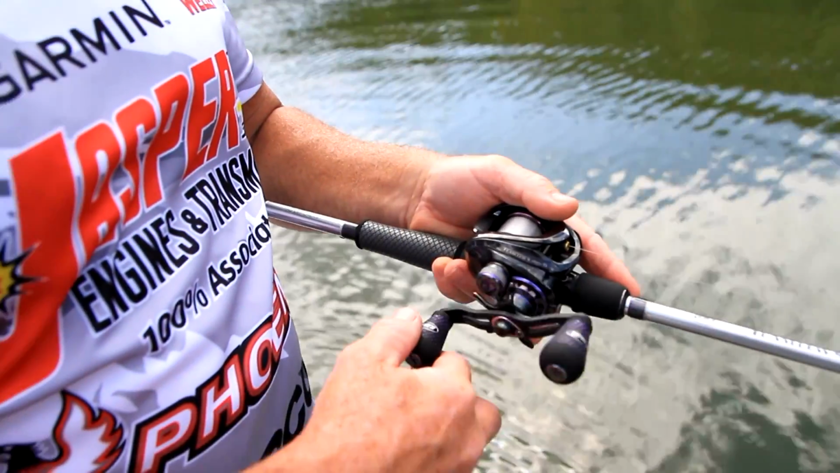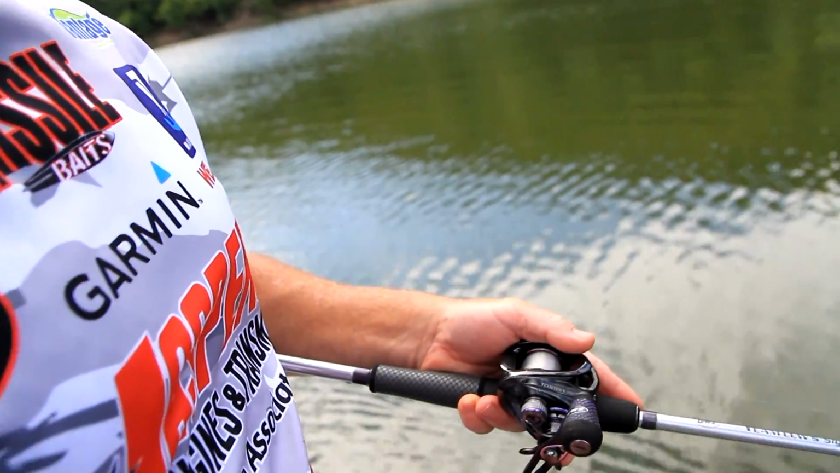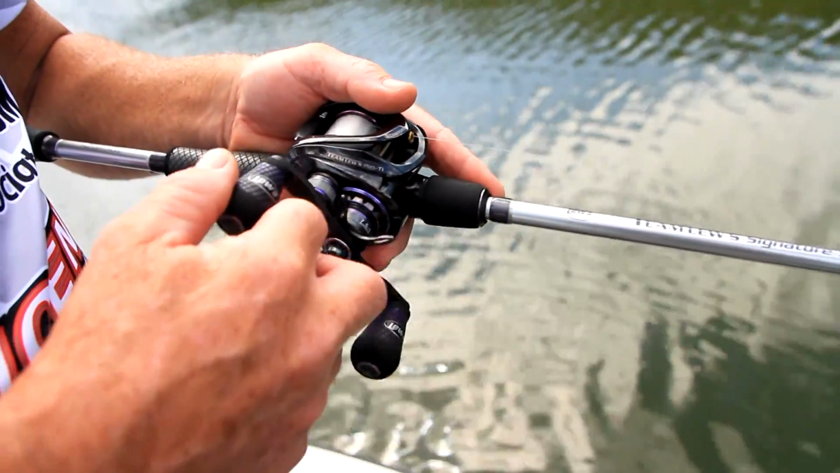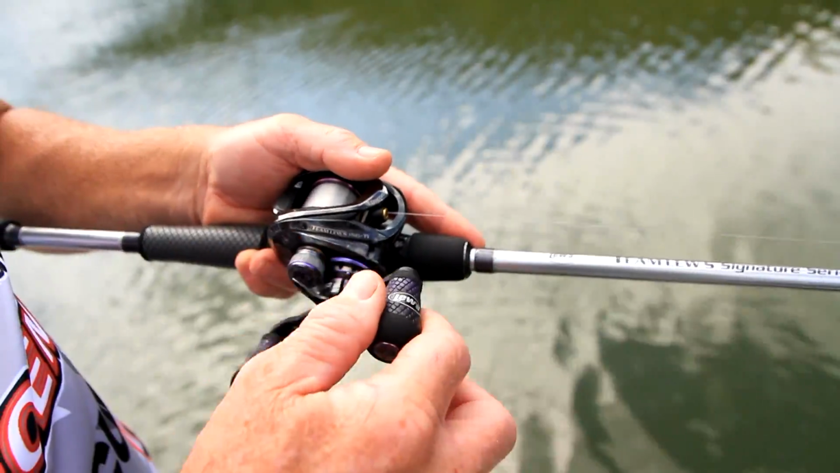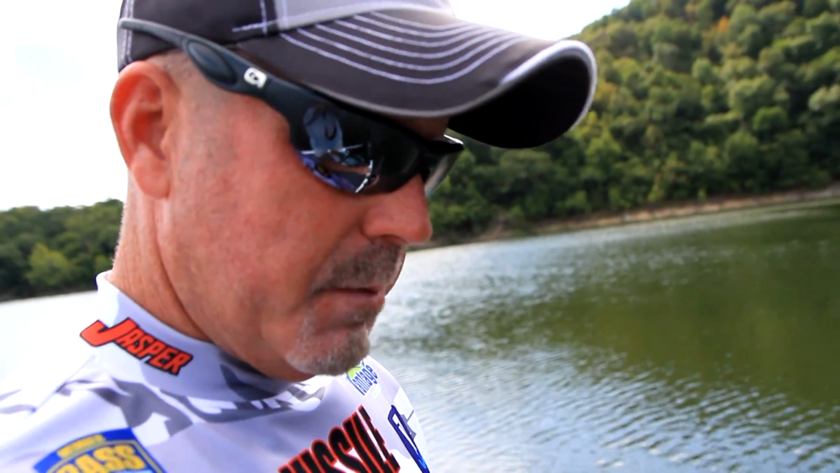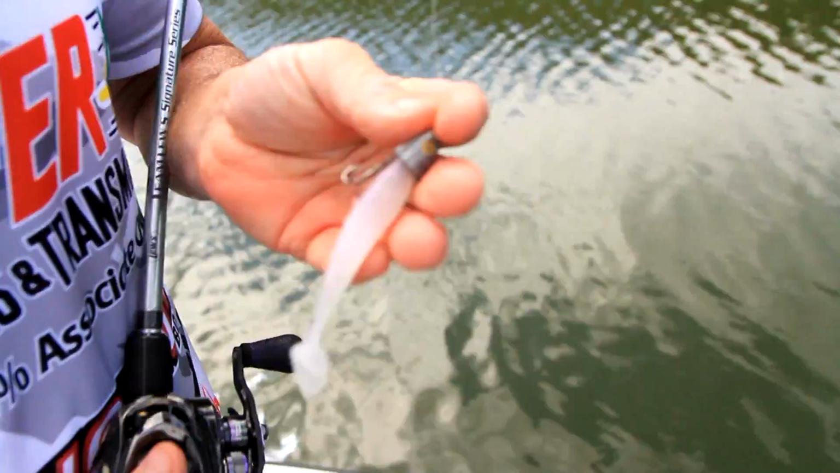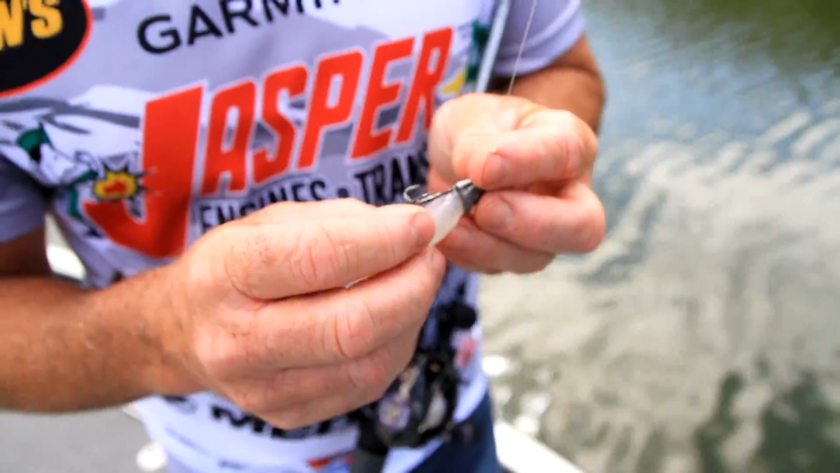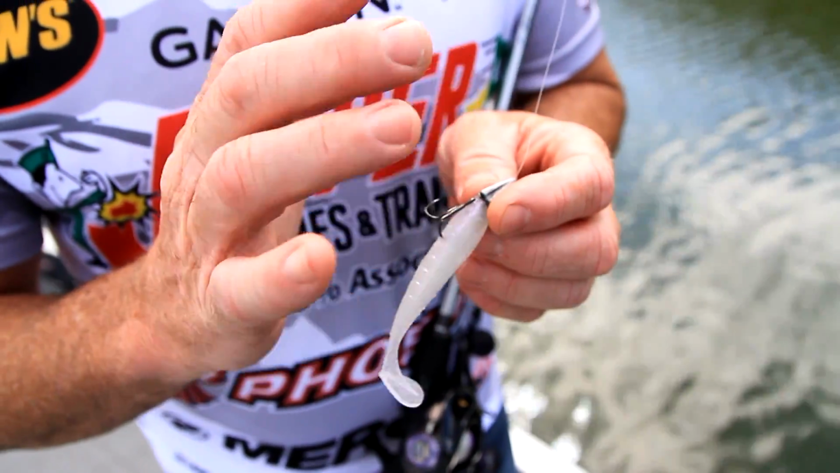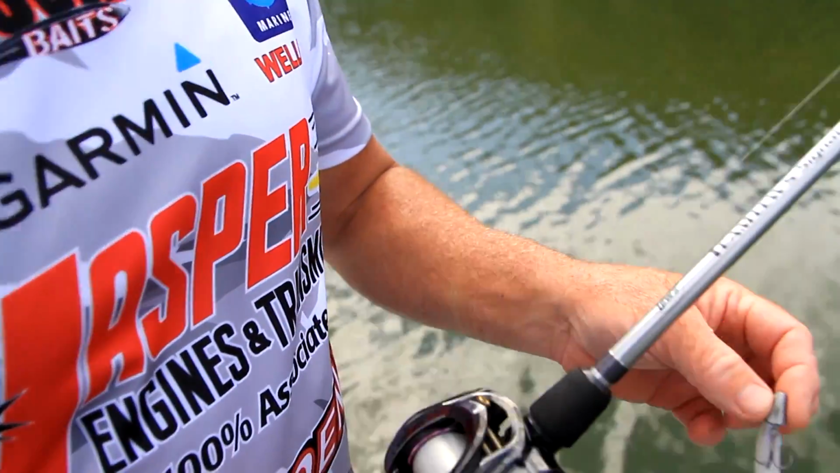So one thing about this swim bait, a lot of people think that you can't throw a small swim bait on a baitcasting rod and reel. I prefer to throw it on a baitcasting rod and reel, and here's why. This is 10-pound Maxima fluorocarbon line, and this is a 3/8 ounce head. Now I can throw a 1/8 ounce head. Between the weight of the bait and the treble hook, you just have to adjust your equipment accordingly.